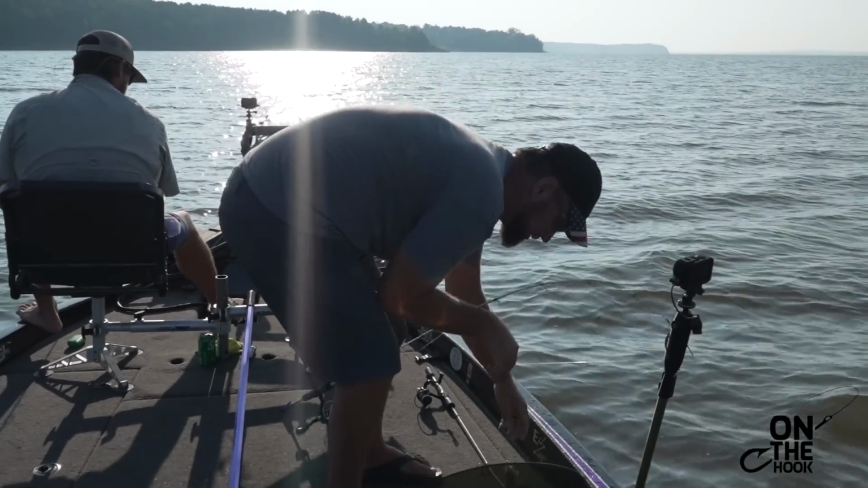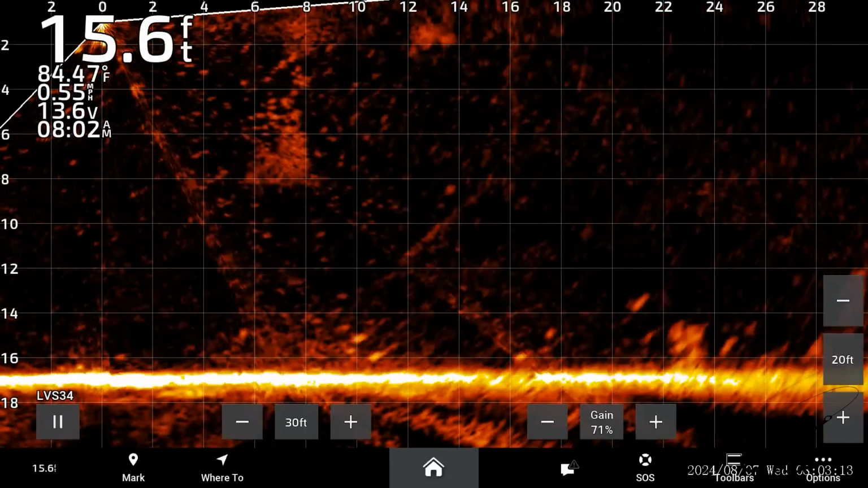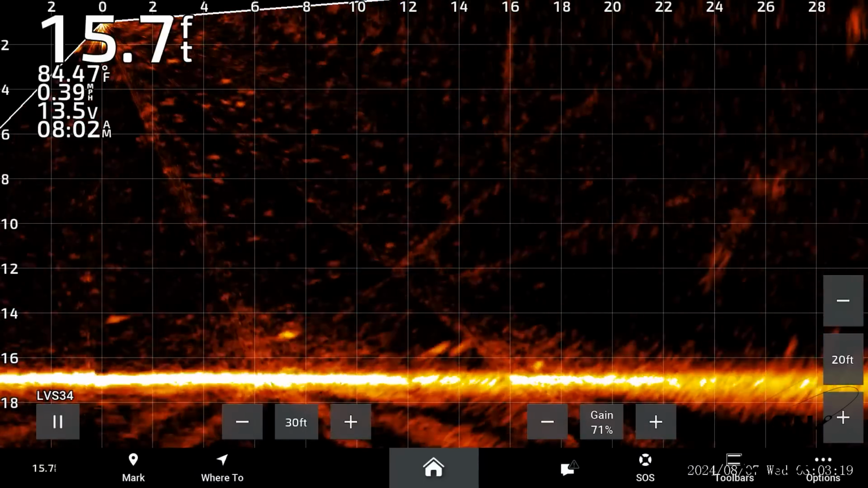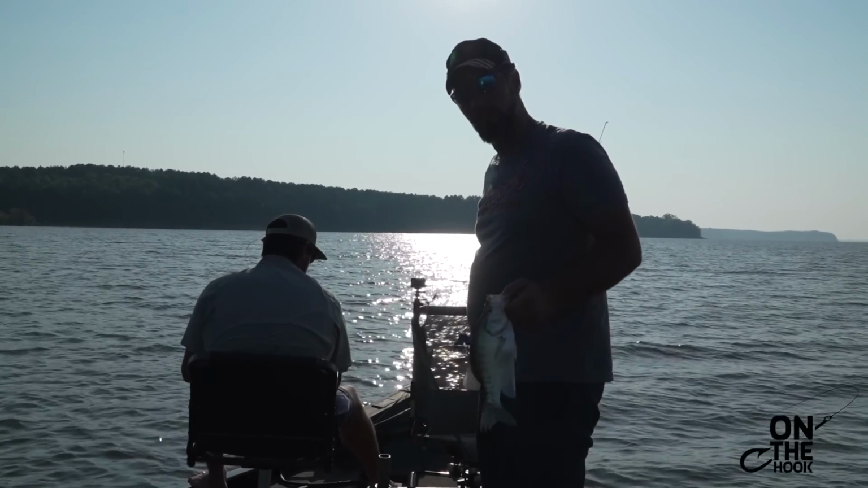All right, mine's in the boat. You need help catching yours? I might. Is he still there? He's all the way down at the bottom. Yeah, he went down. All right, I set the hook on this one, and the second fish went down to the bottom. Dalton's staying after him.